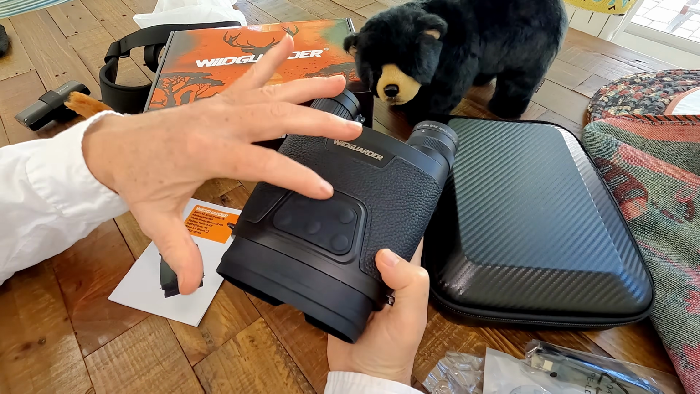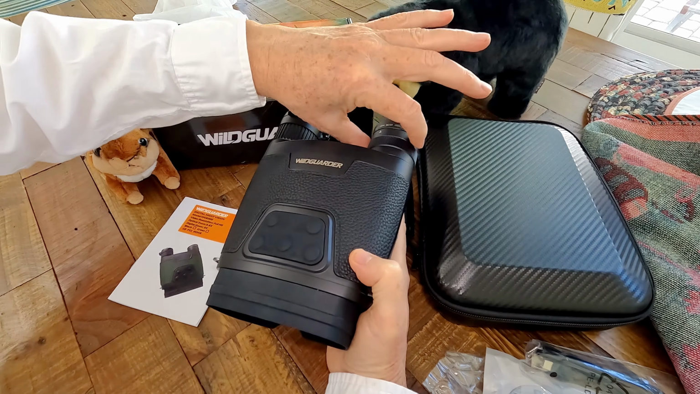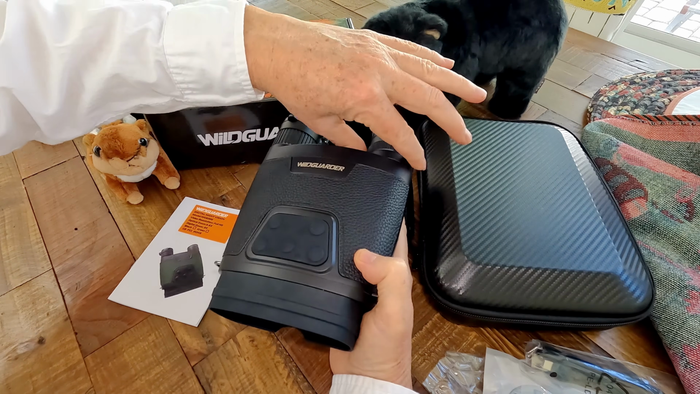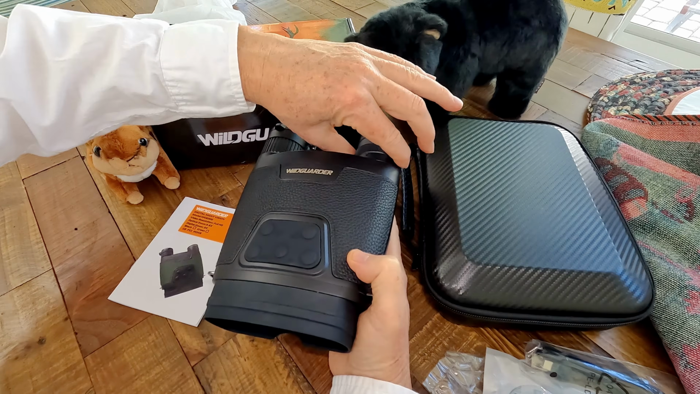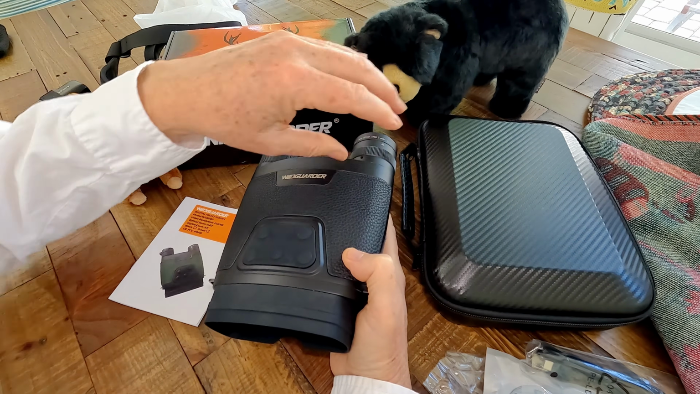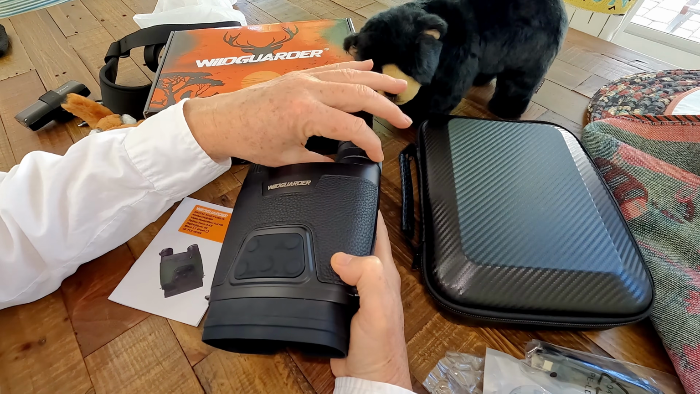Once you get used to it, you combine the IR power with the zoom power, and then as you zoom in, you can zoom in with your IR illuminator to focus the IR light on a smaller, more intense area, so you can get much better clarity at longer ranges with this. And I'll show you some examples that really work cool.